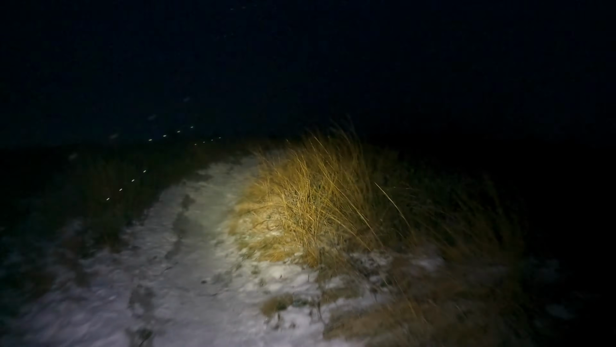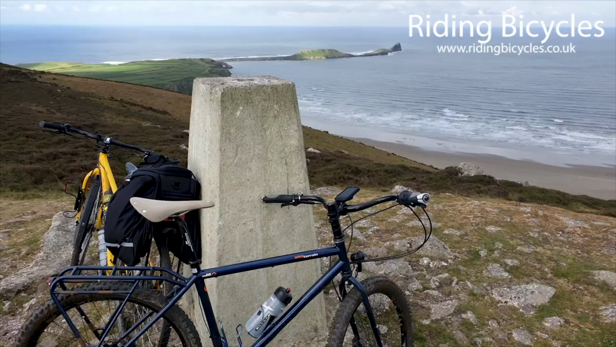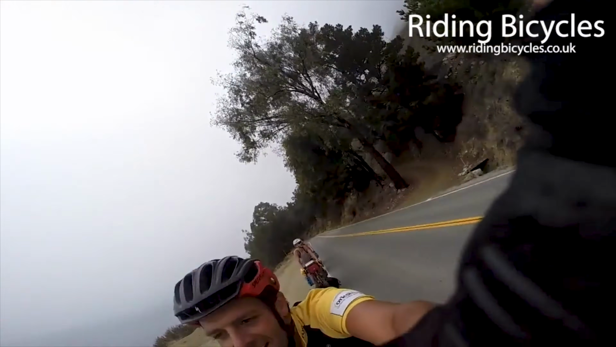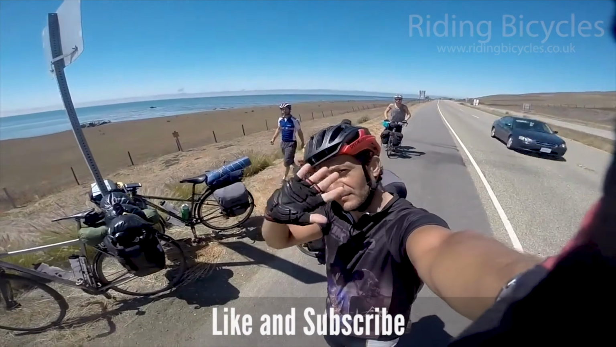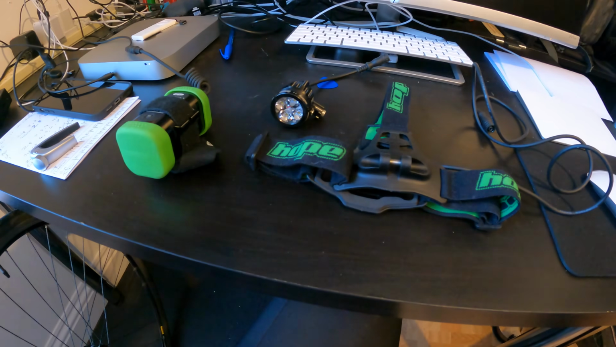Okay, so it's getting quite dark now. I'm on some single track. So this is the night lighting kit I use.